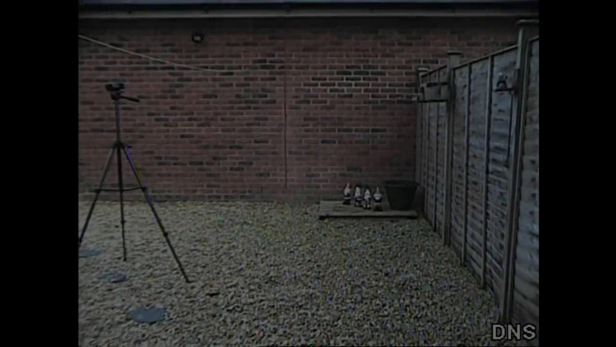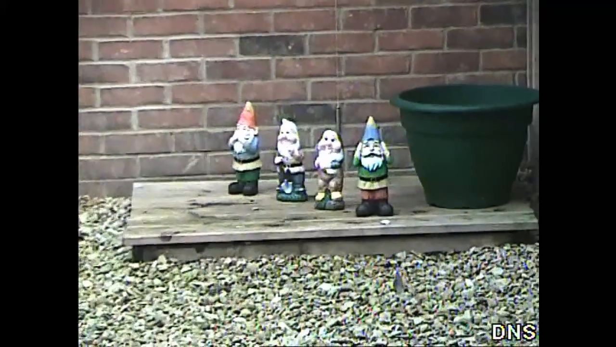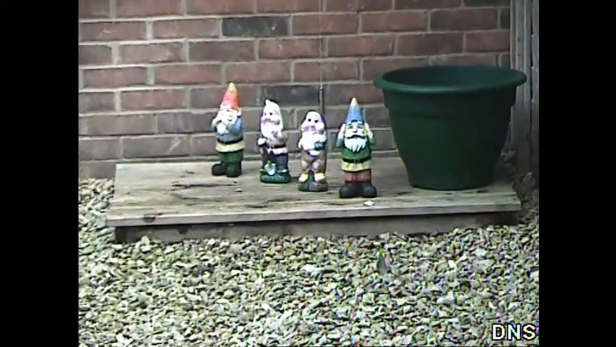And this is a typical ratting range, so I've got some gnomes set up there in my garden, and I'm just going to zoom in to a closer distance, then even a little bit closer, and then set focus, and you can see it does focus really nice. It's a really nice unit.